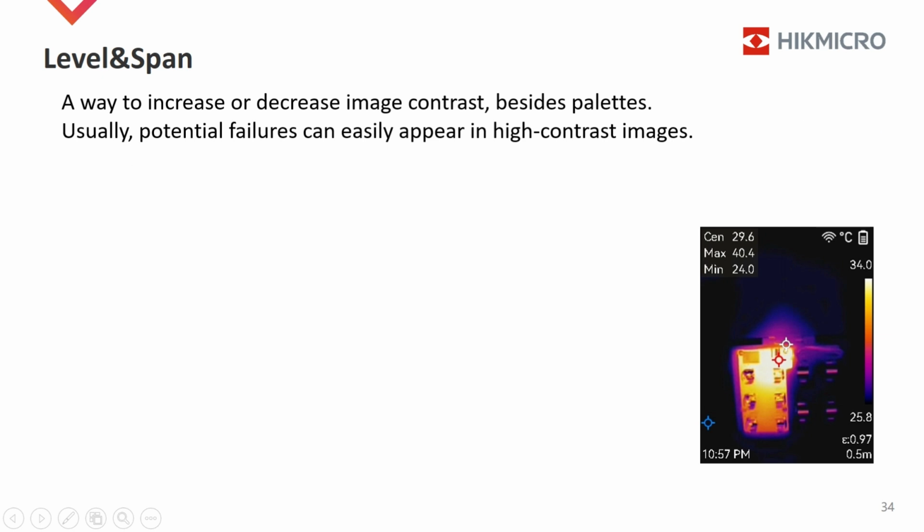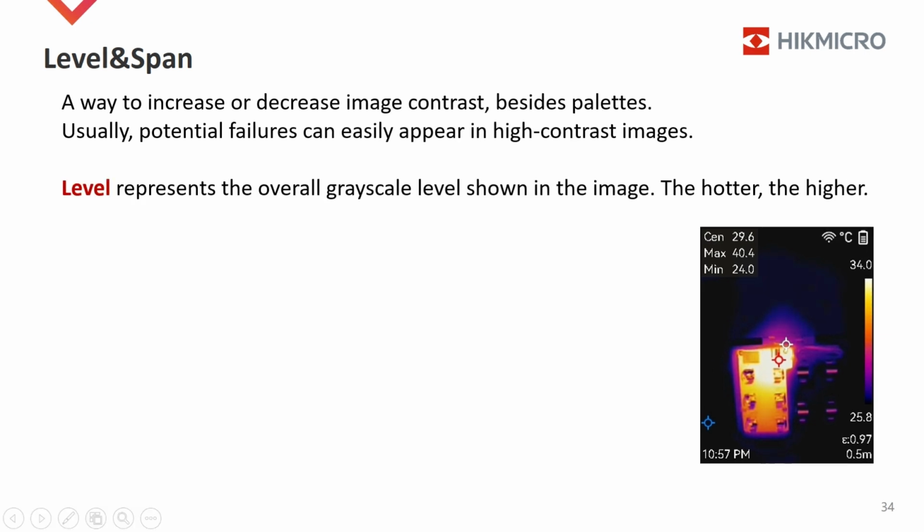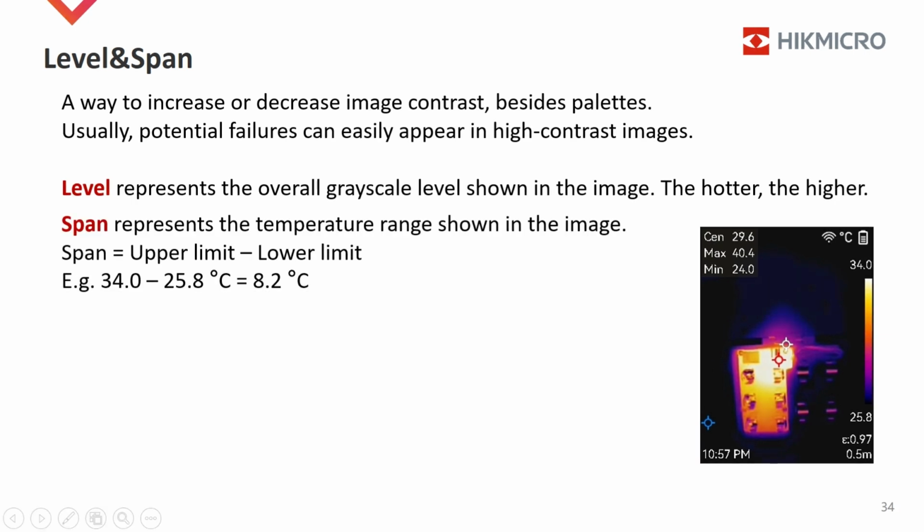Usually, failures or potential failures appear more easily in high contrast images compared with low contrast ones. The name level and span is a combination of two understandable concepts. Level represents the overall grayscale level of an image. The hotter, the higher. Span represents the temperature range of an image. Span is a result of simple calculation with the temperature scale. It equals the upper limit minus the lower limit.